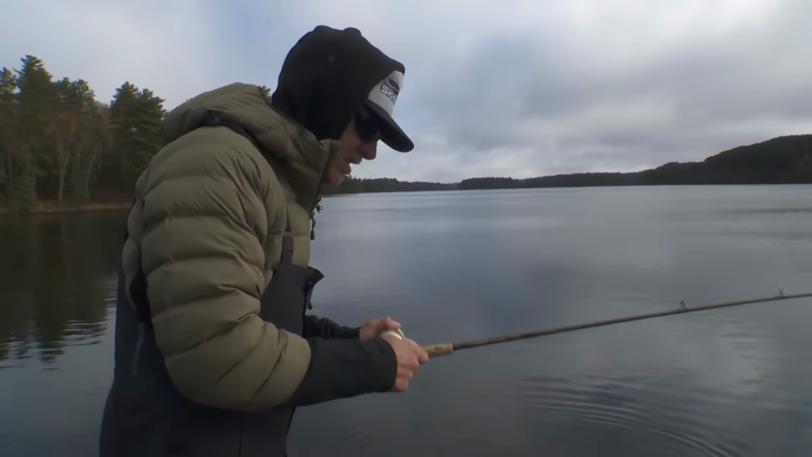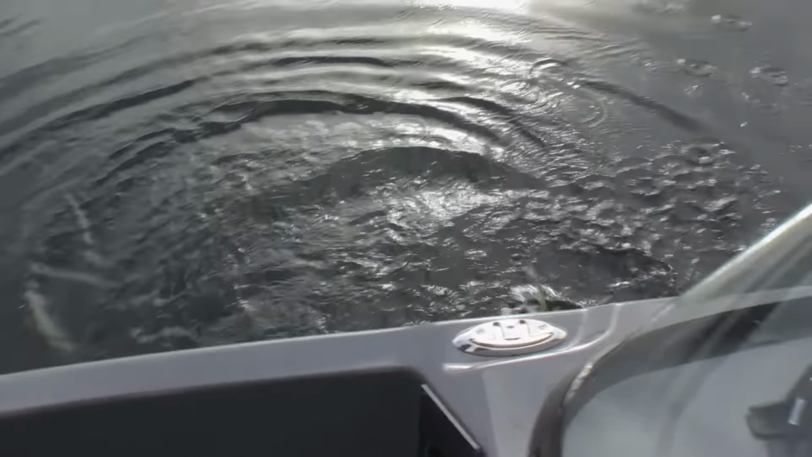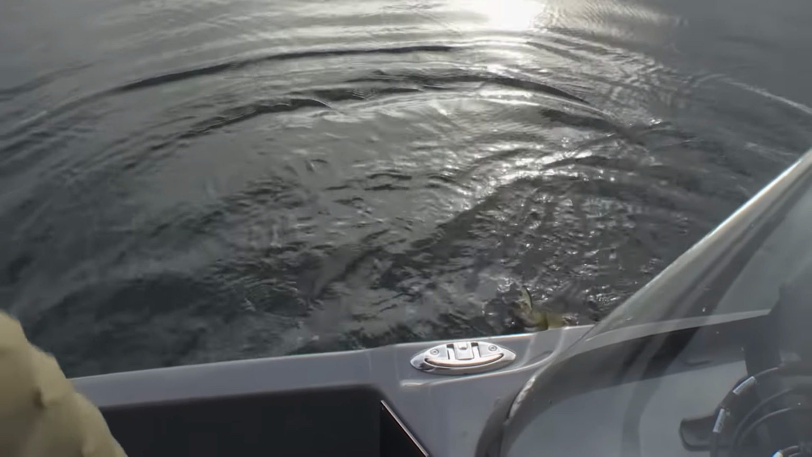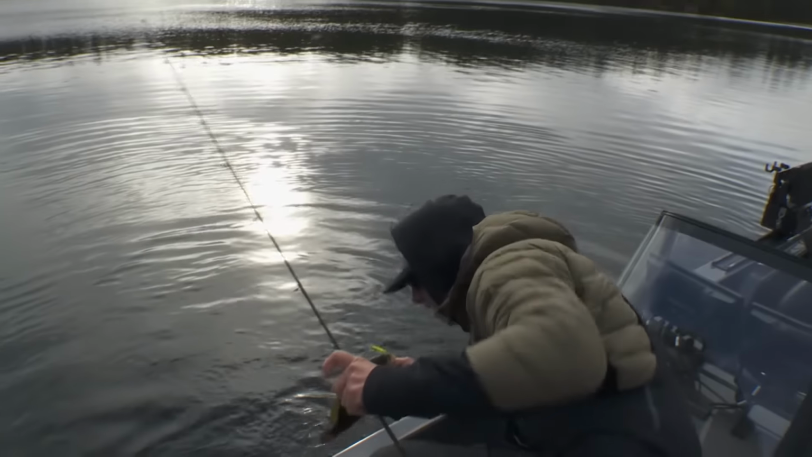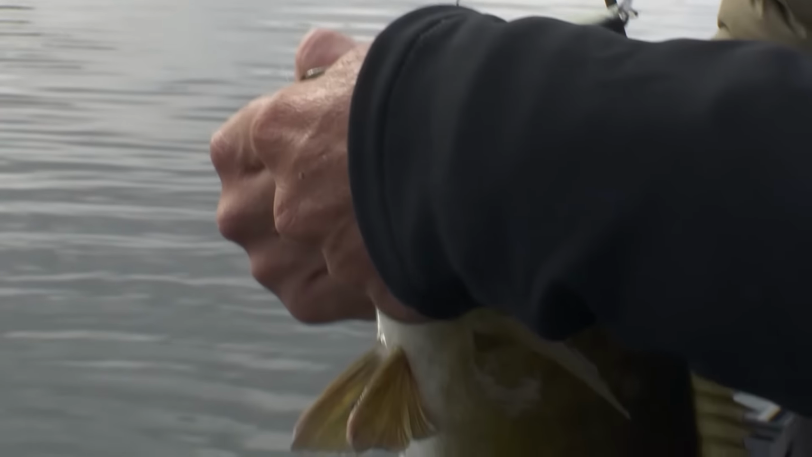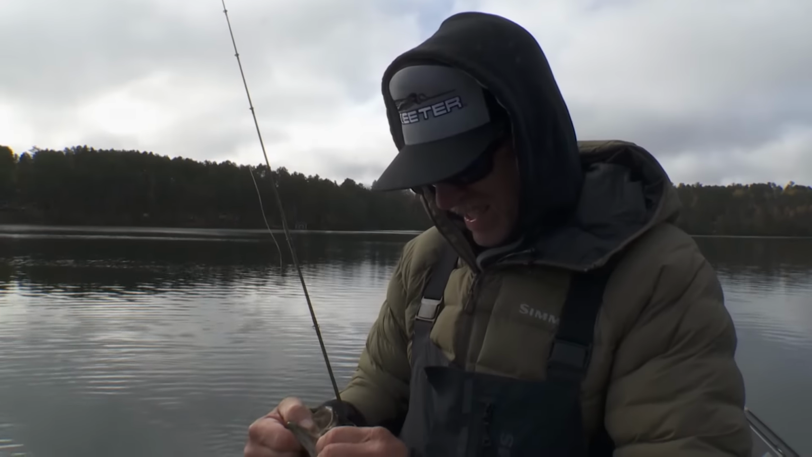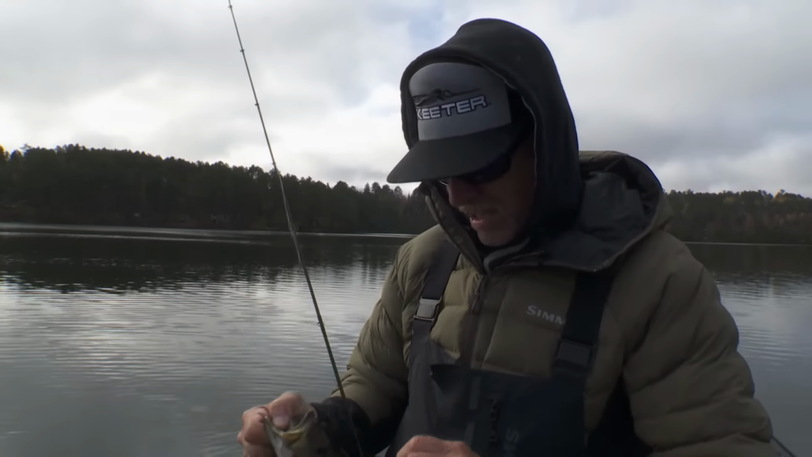Oh, got a pike chasing us. It's a solid one, not a great big one, but not a bad one for sure. The way he bit was kind of surprising. It's been so cold, it seems like the fish are pretty lethargic, but that one sure wasn't. He about took the rod out of my hand.